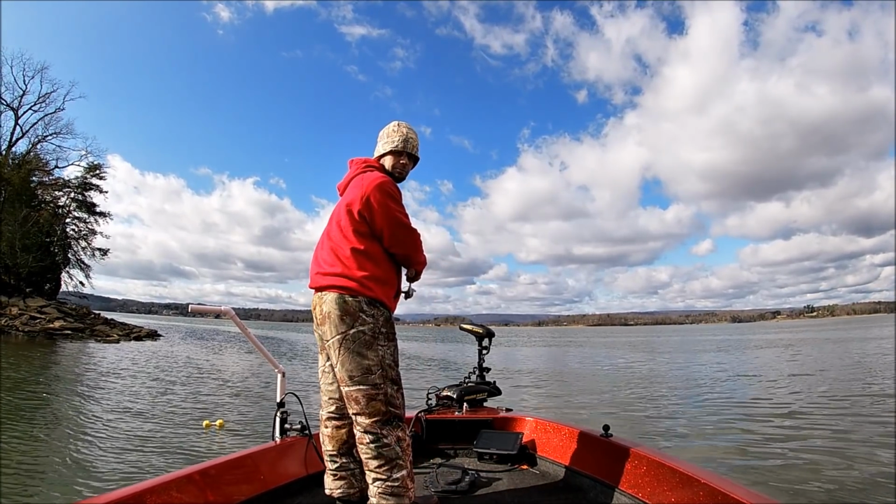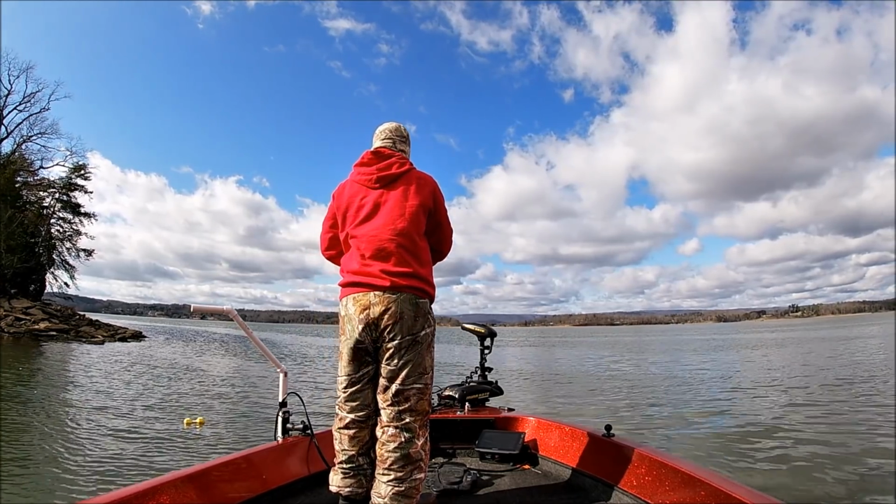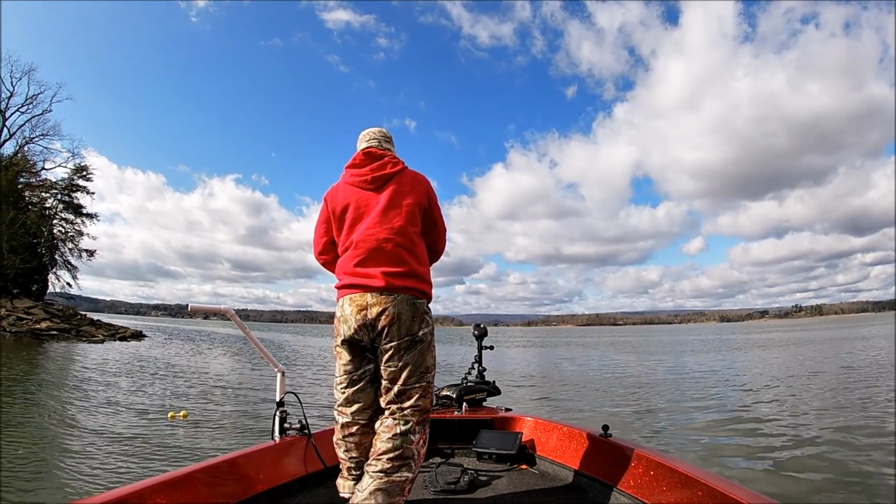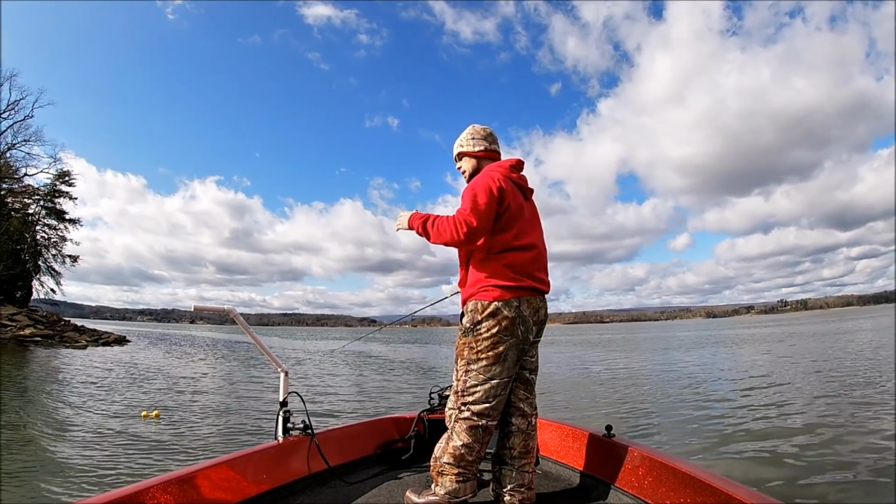You also have secondary points. Your secondary points are the ones in the creek. I don't fish a whole lot of secondary points. For the most part, most everything I'm fishing is the primary points on the main lake.